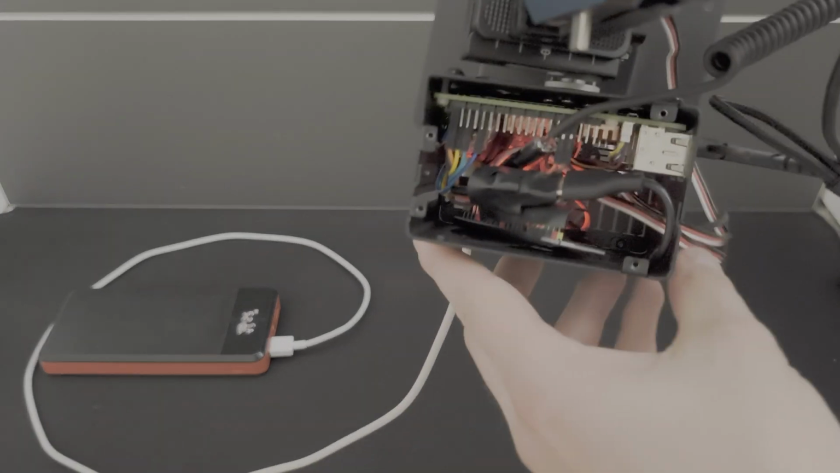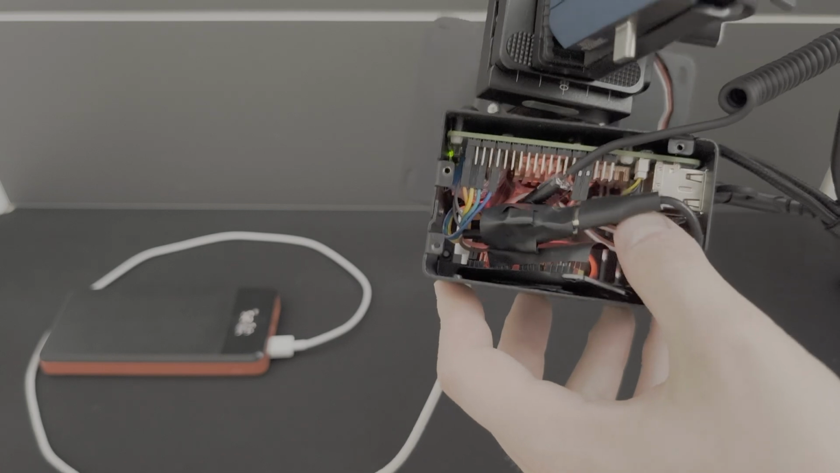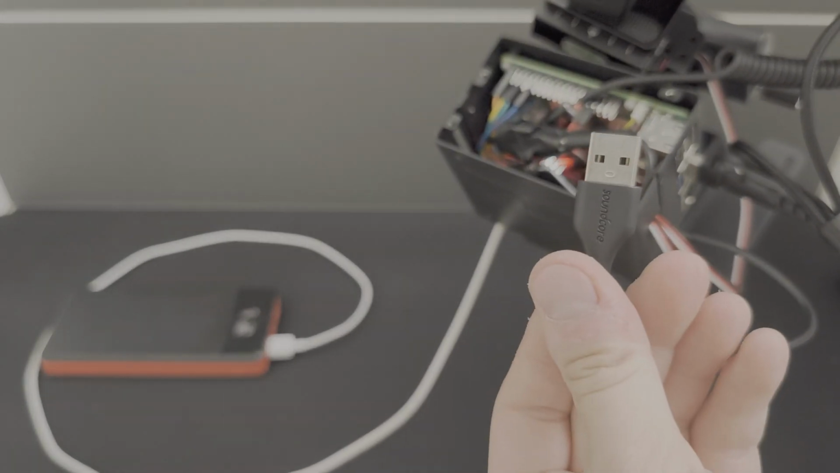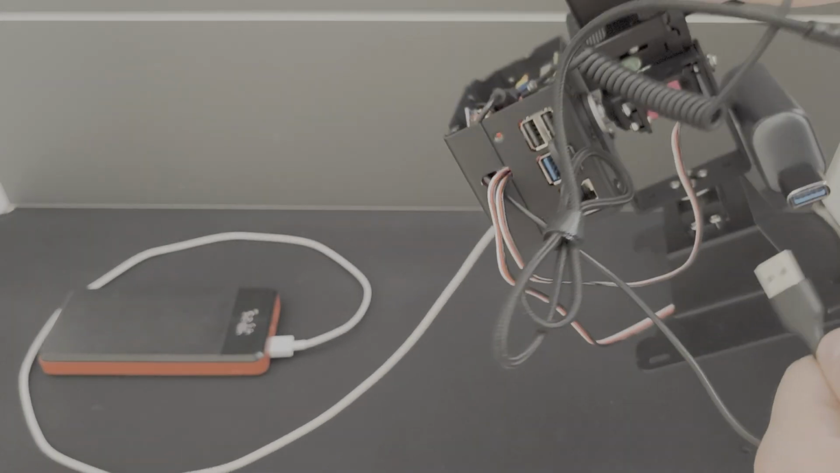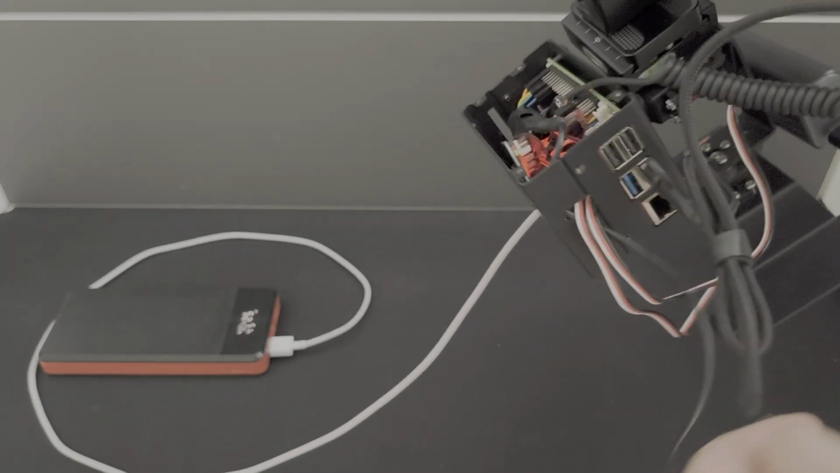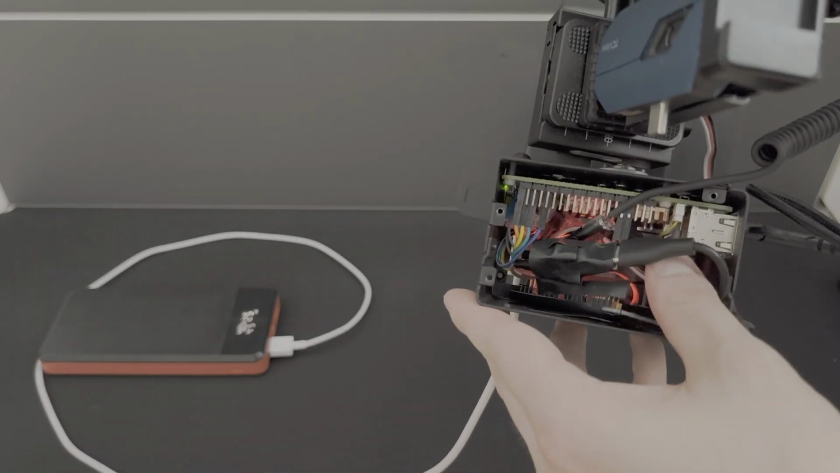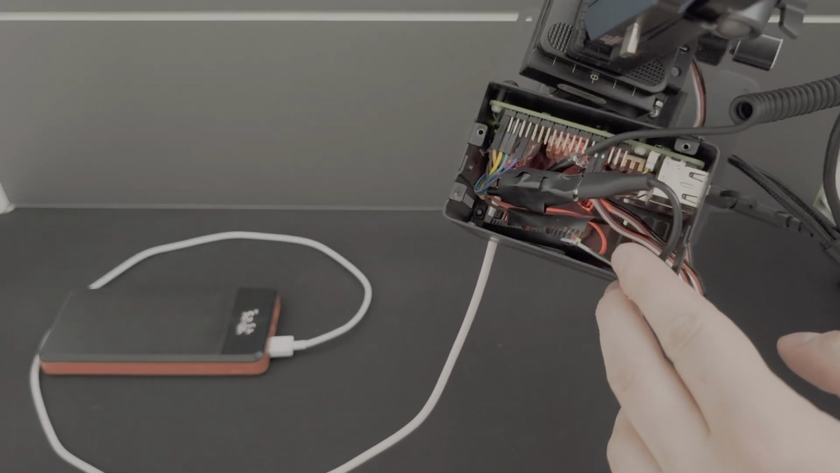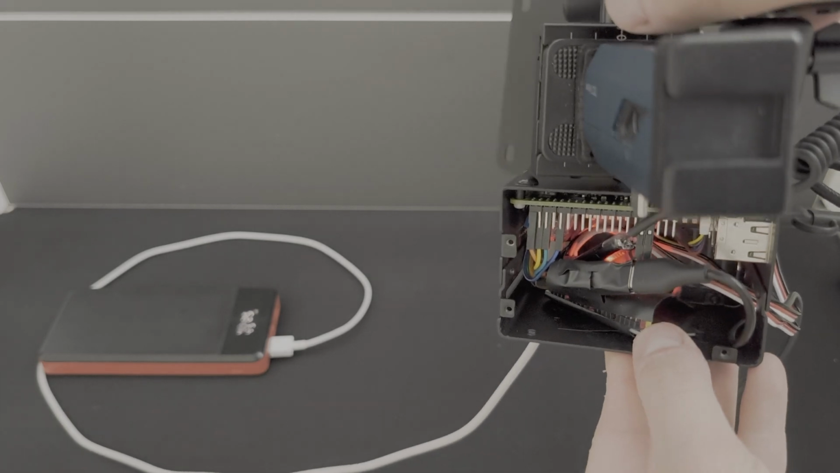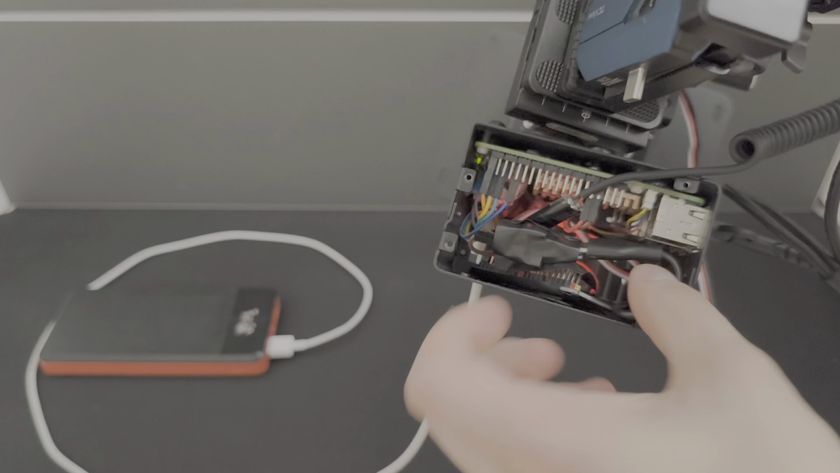So when you look inside, it's quite a mess. What you can see at the very top, you have a USB-C cable to a DC connector. This cable is the USB-C cable right here. This plugs in directly into the back of the servo power bank. This provides power to the servos to make them move. Just below here, you have the PCA servo shield. This tells the servos what to do and how to move. So the power directly comes from the connector that I'm holding right here.